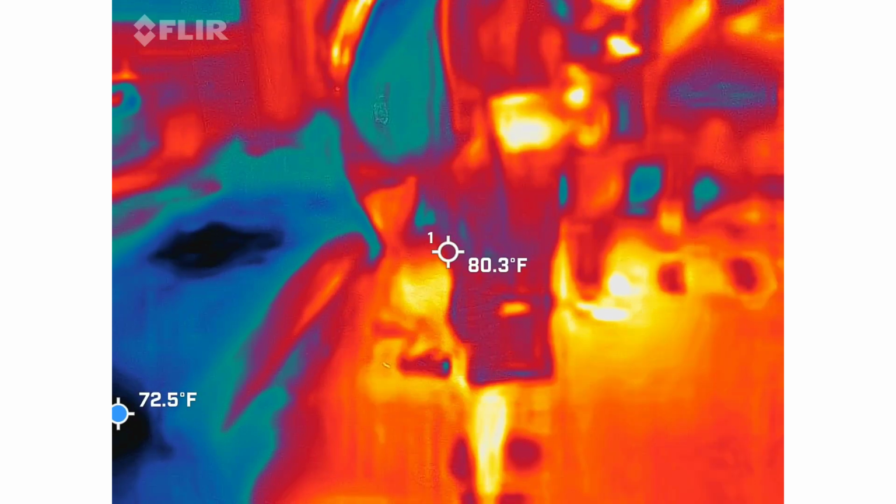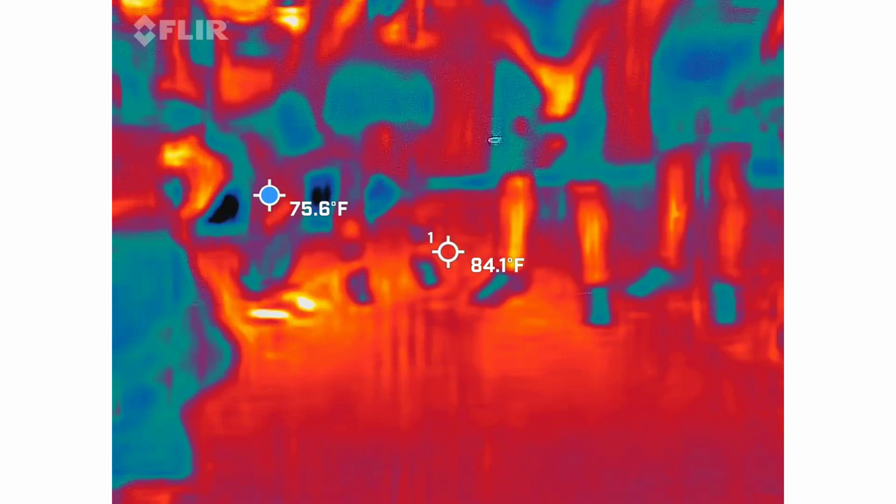However, I hate politics more than everybody here, so we're going to move on. We're going to talk about Eliza. Her story is way cooler anyway.